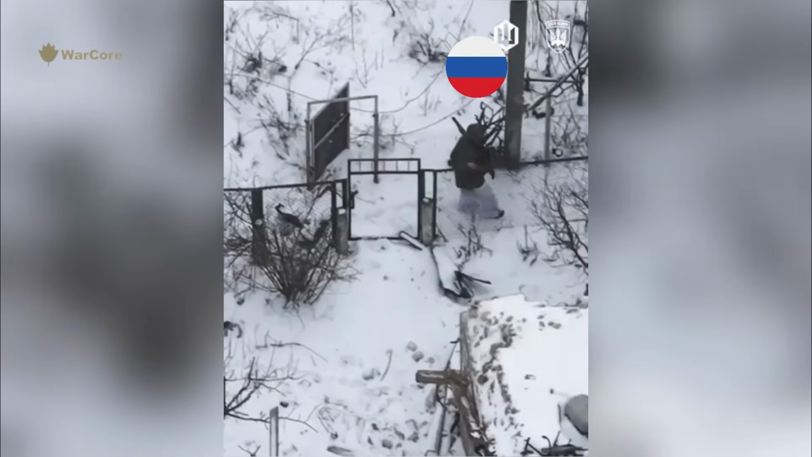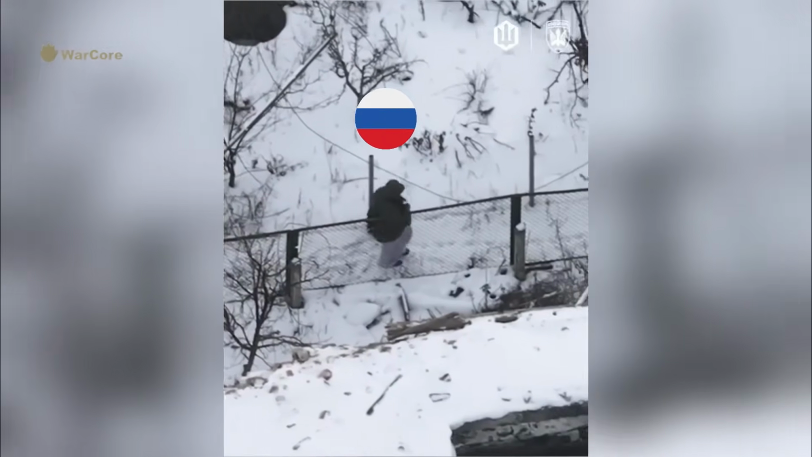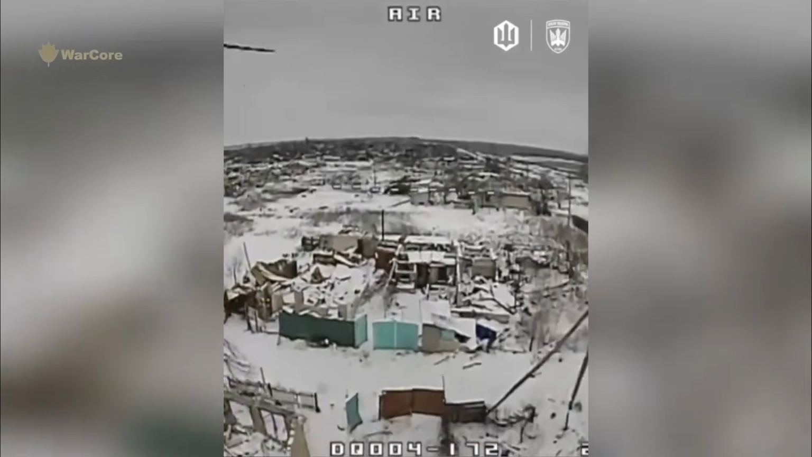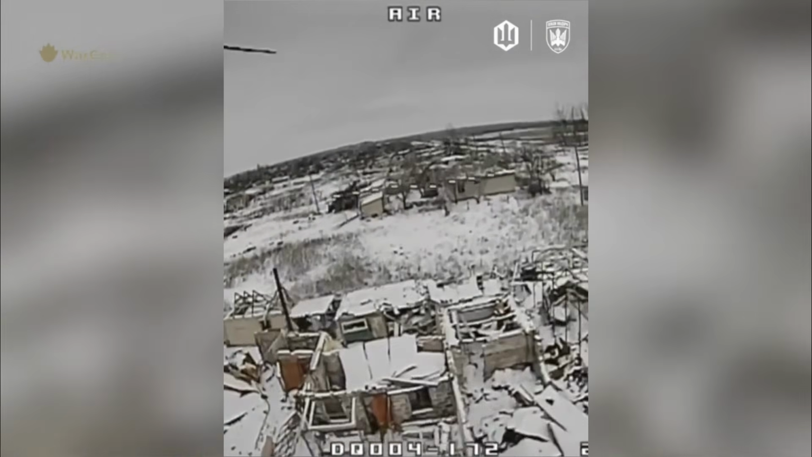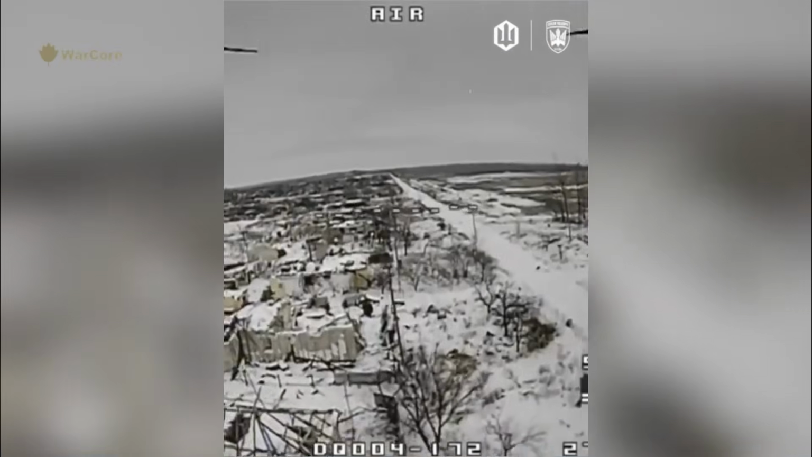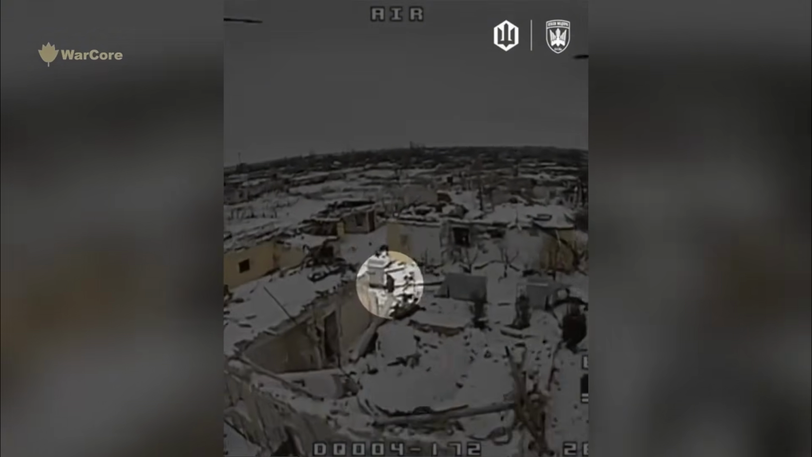The focus of this operation is a Russian soldier wandering around an abandoned village. Unaware that he was being observed by a drone, the soldier continued to move around and shortly afterward, an FPV drone was sent toward him. Strangely, upon hearing the drone sound, the Russian soldier chose to remain completely motionless. The drone made contact near the soldier. But why did the soldier do such a thing?